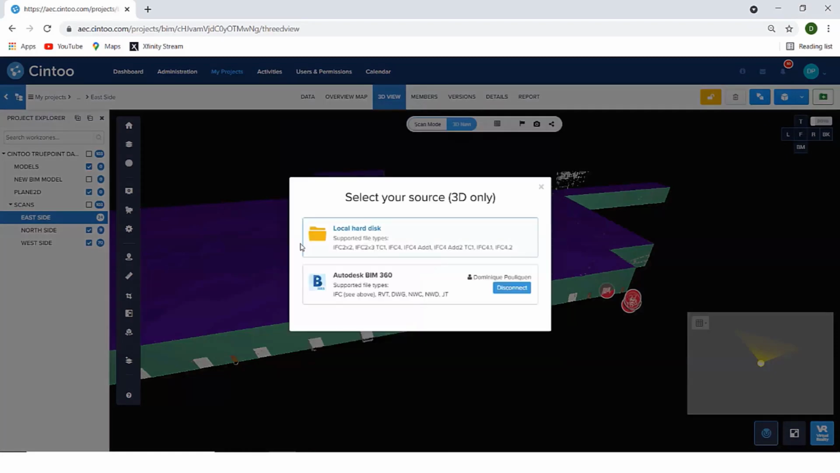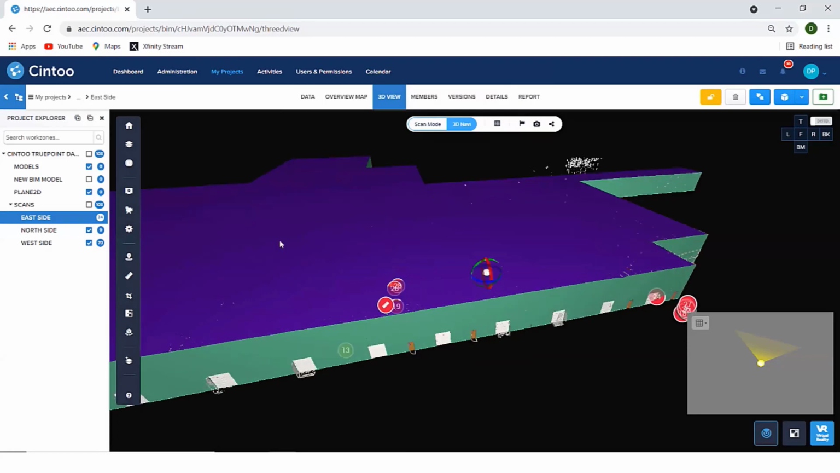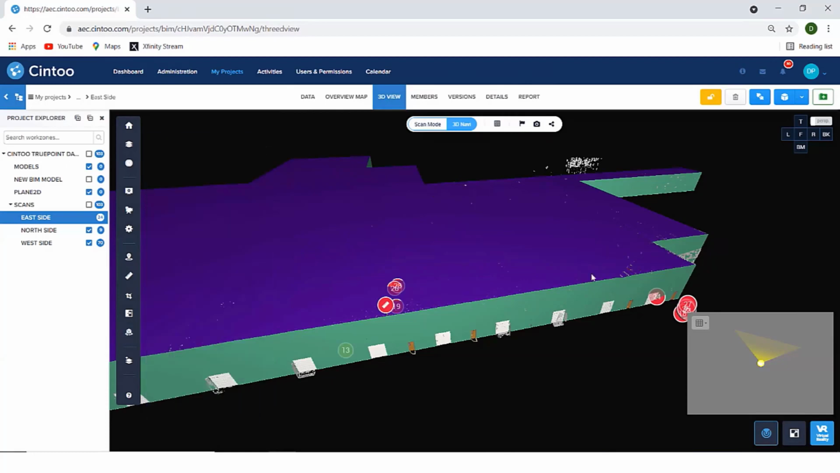You have two choices here. The first one is to upload an IFC from your disk, or to connect to your BIM 360 account to be able to pull either an IFC or Revit file, a Navisworks file, or DWG, or even a JT now. Of course, we assume that scans and BIM have been aligned using survey points, but you still have the option, using our manual alignment tool, to align the scan to the BIM or the BIM to the scan inside the platform as well.